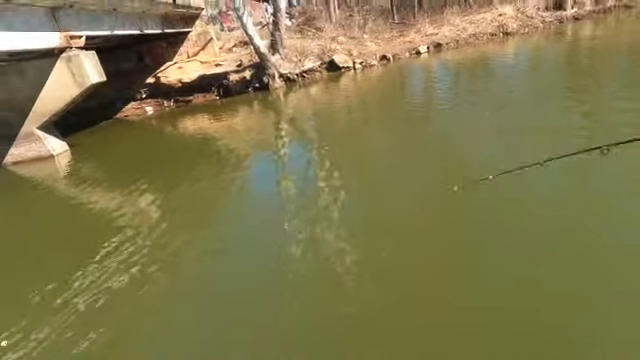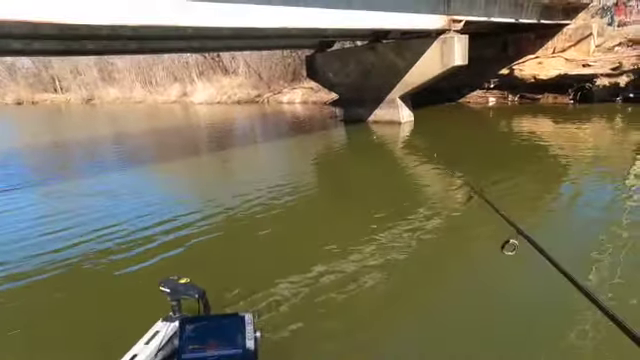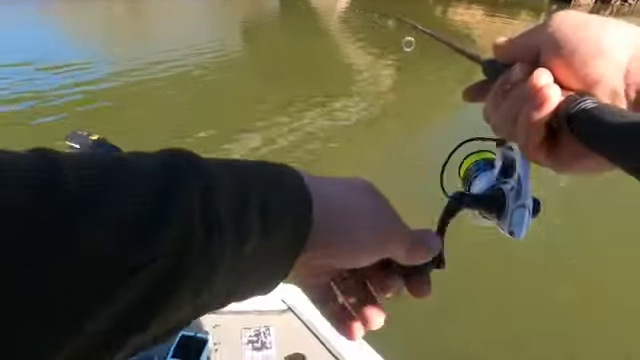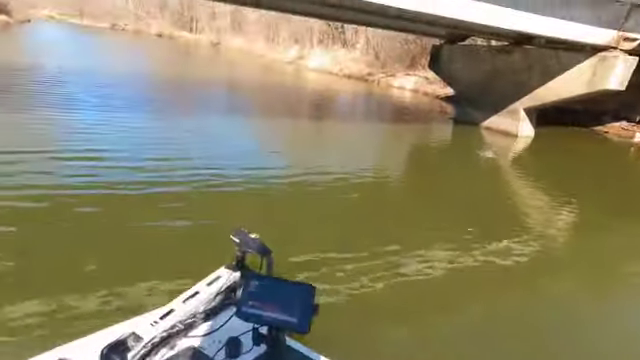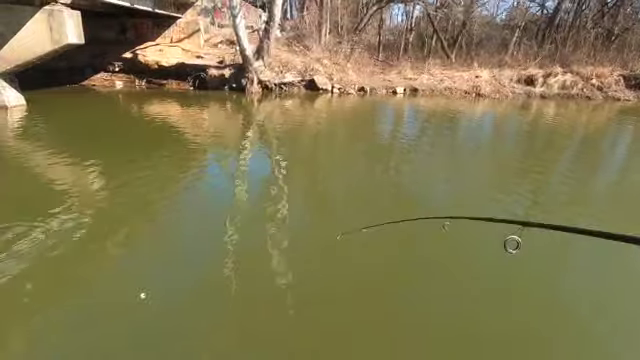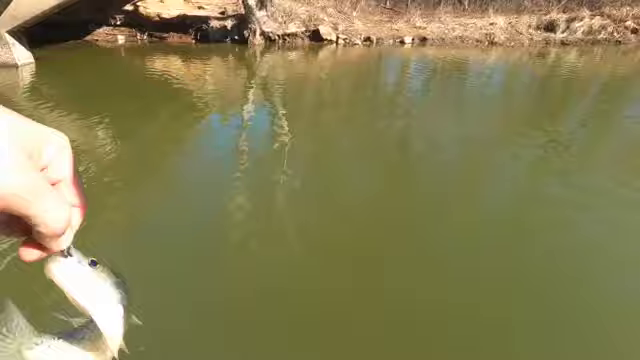Oh. Well, he got off right at the boat. We got some people coming to join us, apparently. Got another one. That's a good one. Crappie, probably. Fun one. Yep. It's another crappie.